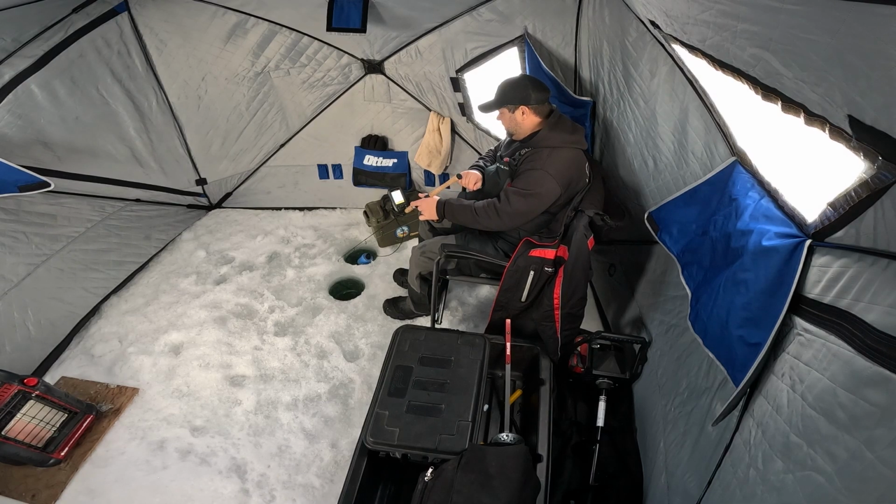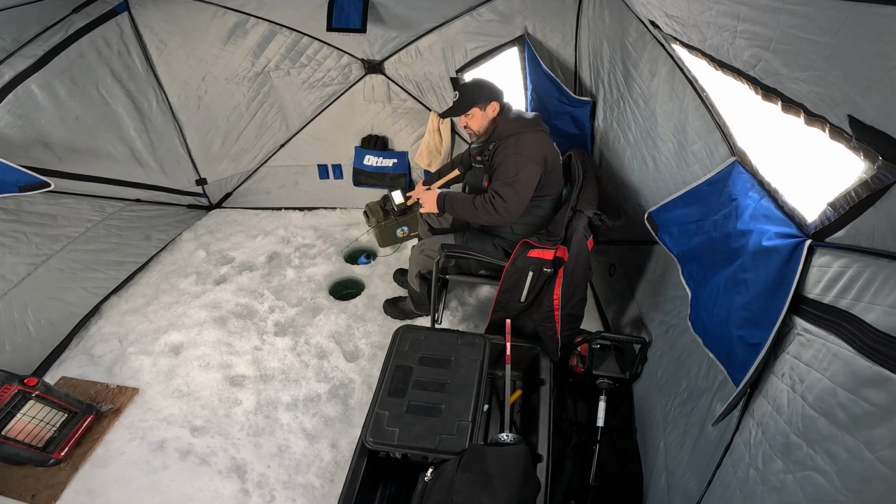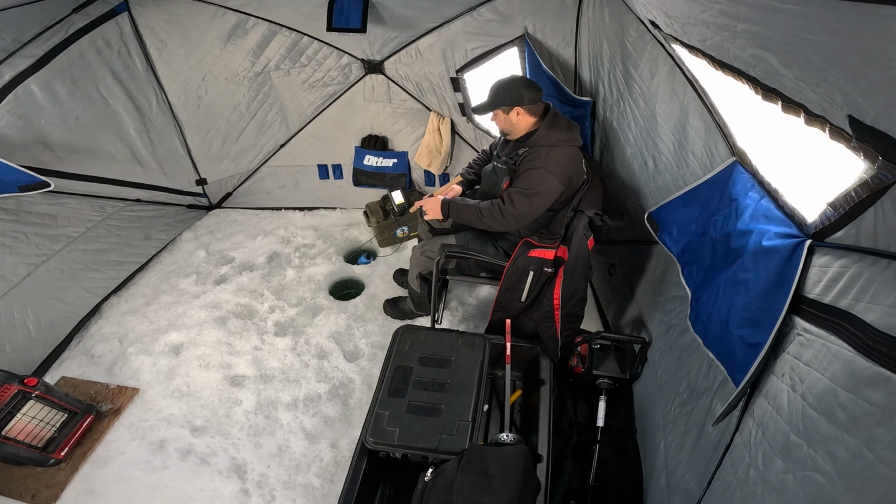Yep, he's chased it up again. So watch your fish finder. Watch your rod tip. Now I just have a mealworm on right now. The last one bit on just a mealworm. Reel up. He's chasing.